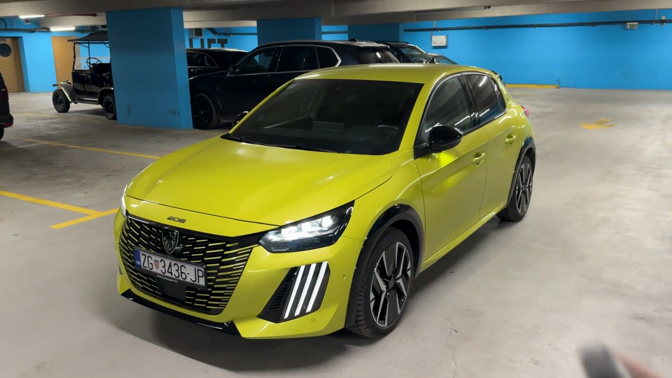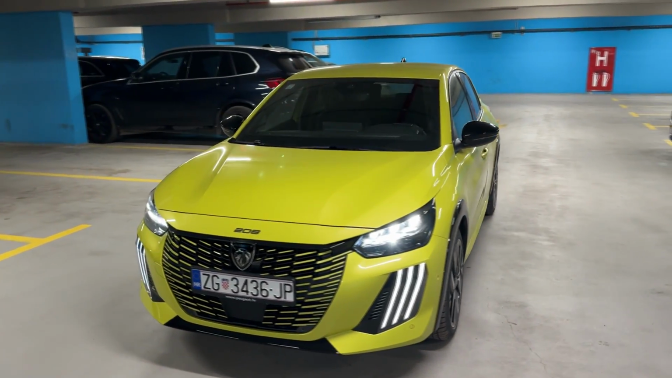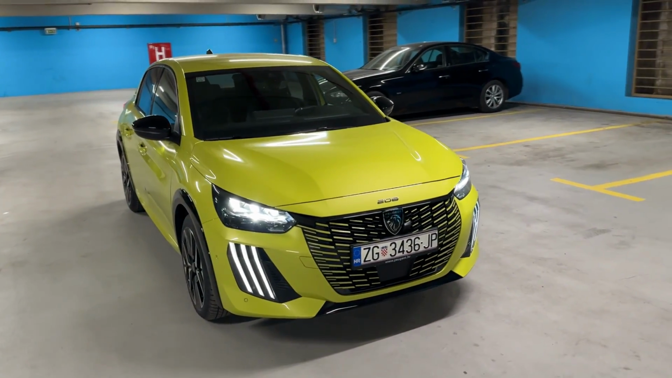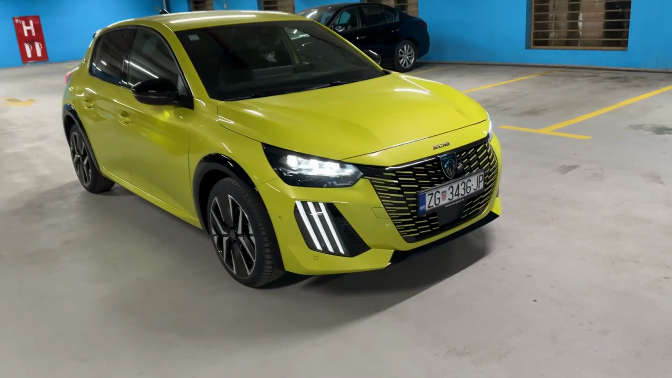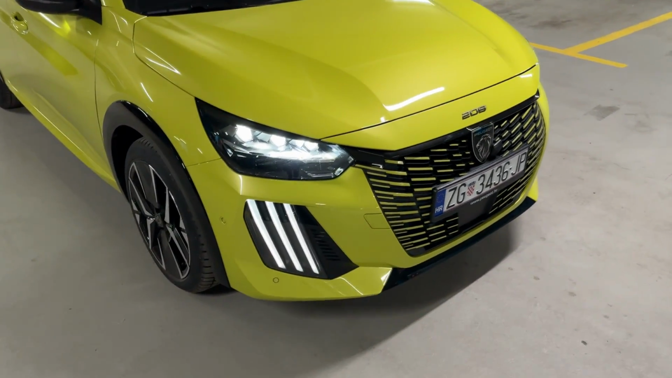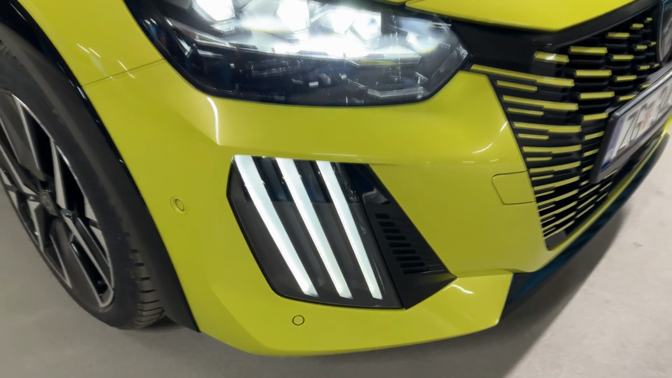Today I am taking you on a night point of view drive with this car, the new Peugeot 208, and this is the facelifted version. As you can see, we have the new design. Now on the front you can spot the new badge and also the new grille as well as the new lights. I mean, just look at those beautiful daytime running LEDs.